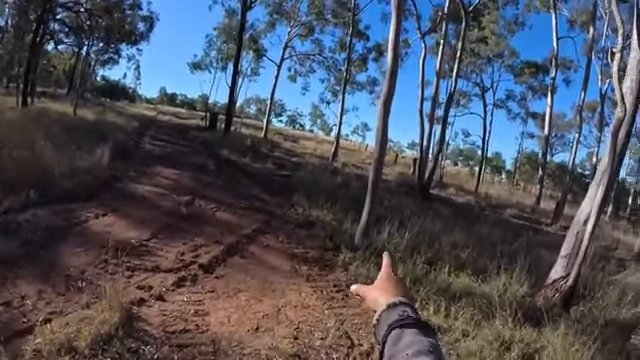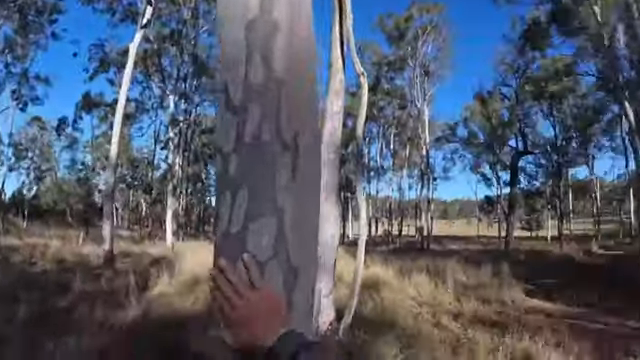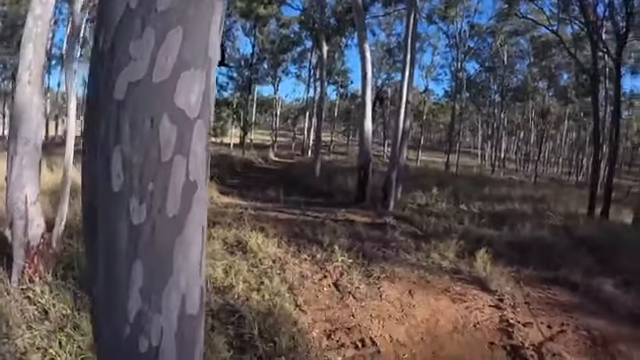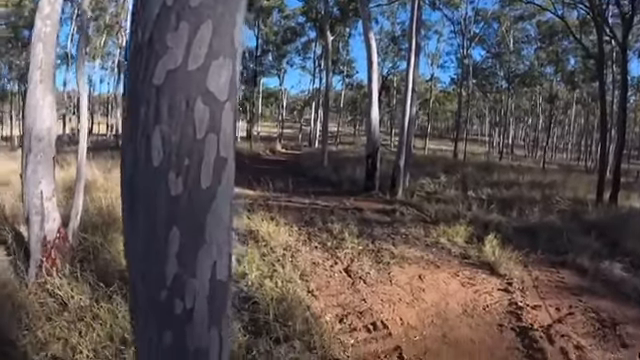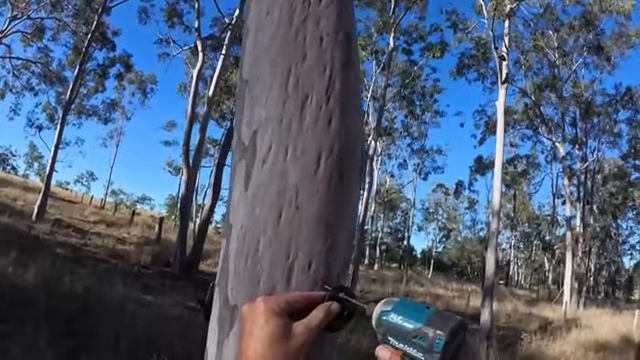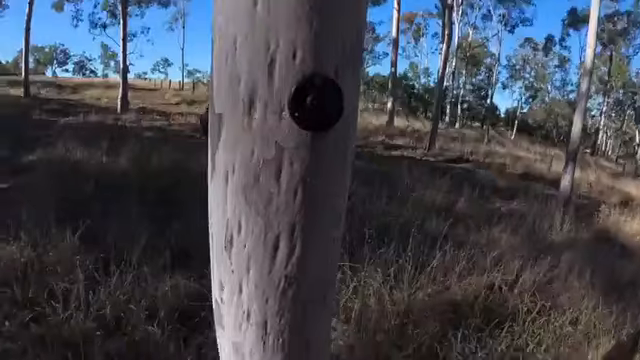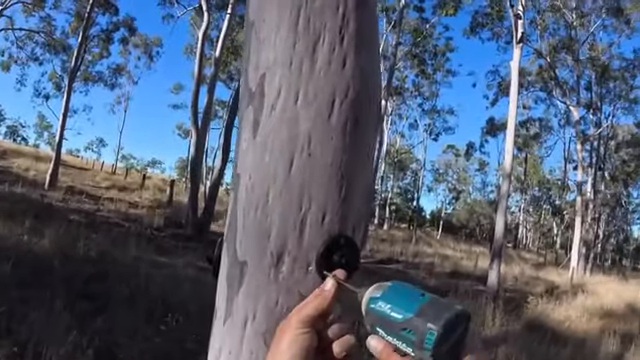Actually, might even set it up on that tree looking back this way, and stick the solar panel on the northern side of this tree, so you get a bit of a look down the track here and see what goes on. Might actually put a second screw in just to stop it turning.